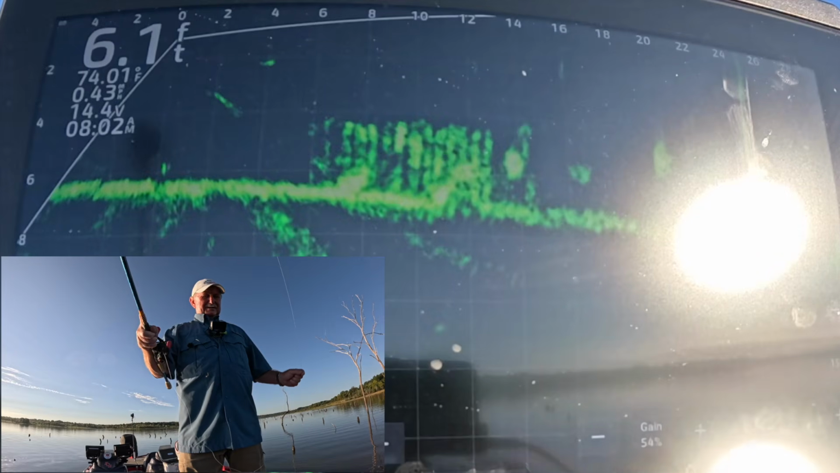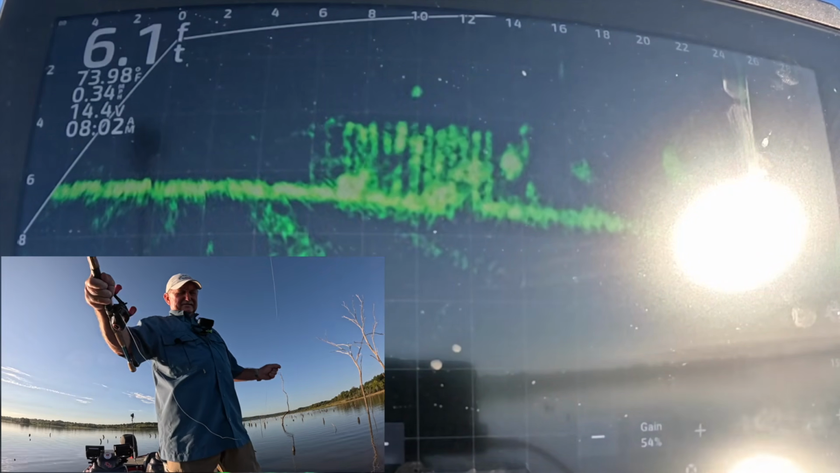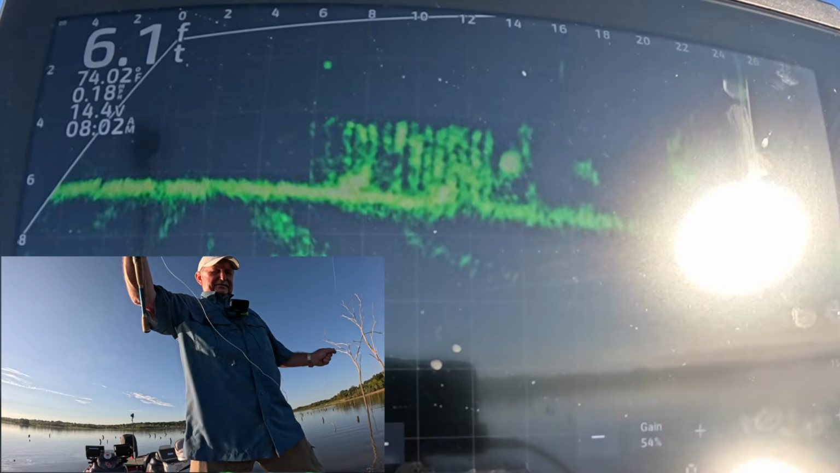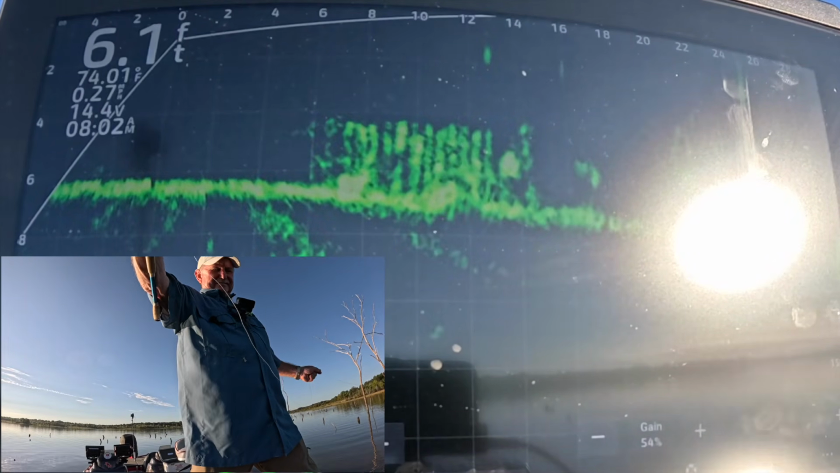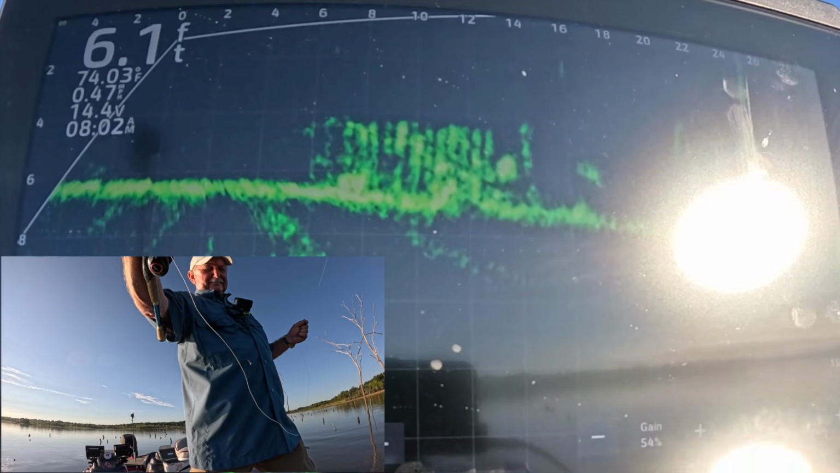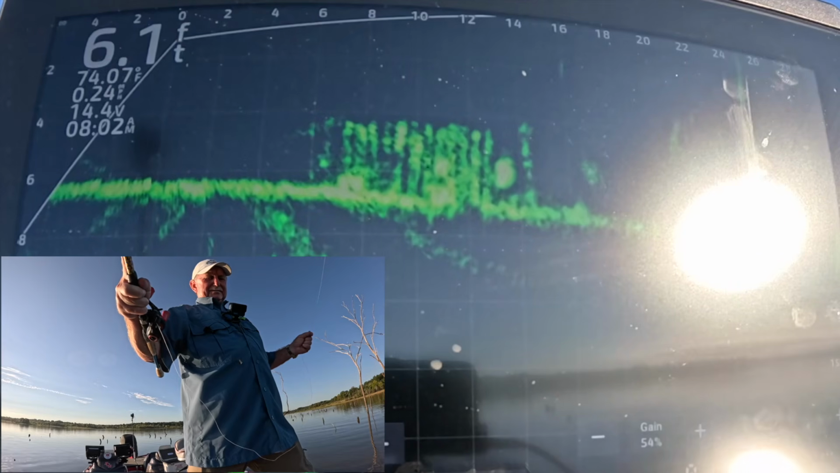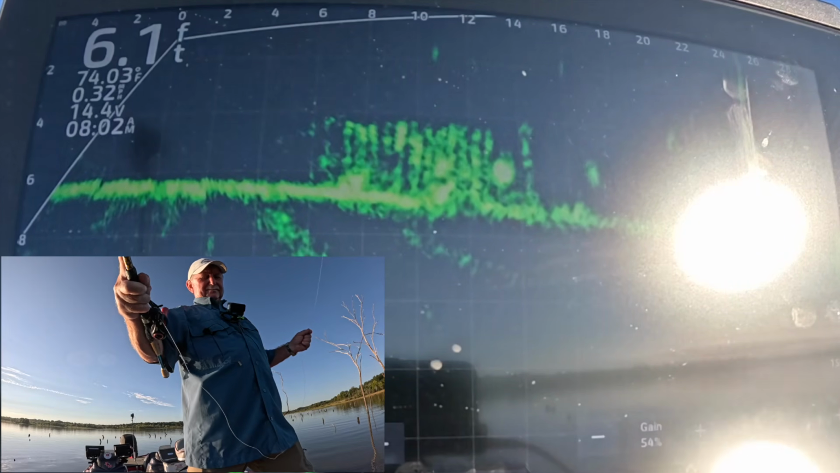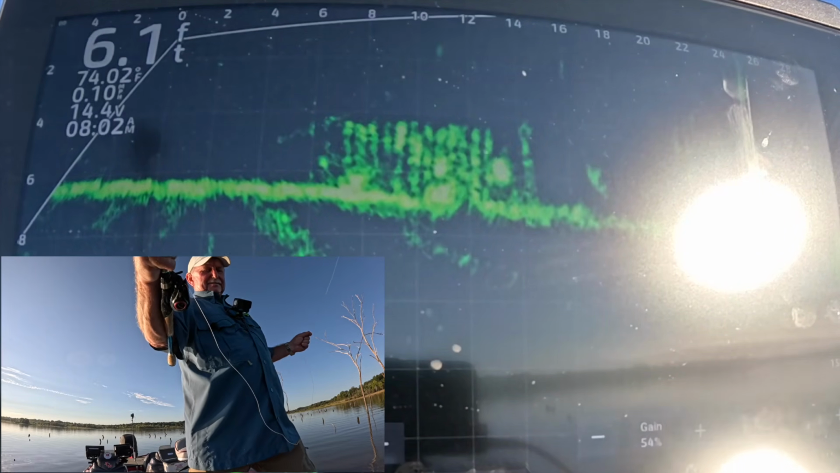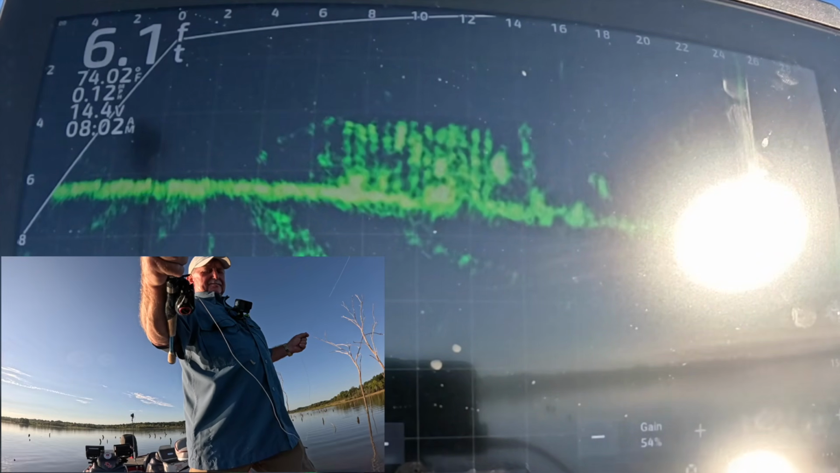See that real bright spot right at 12 feet? I think it's a fish. There's a couple of bright spots in there. Yeah, I was right where I wanted to be. Right over it.